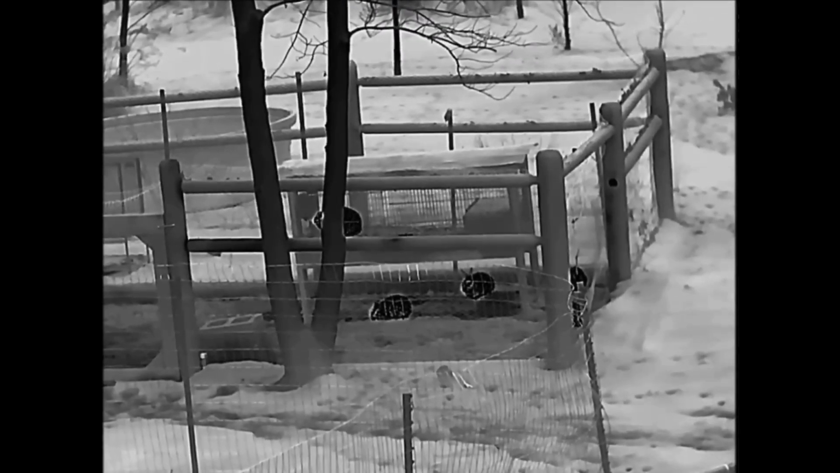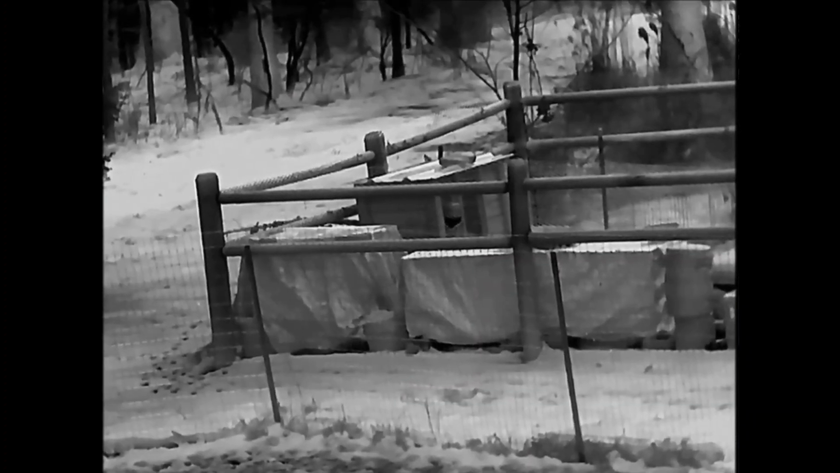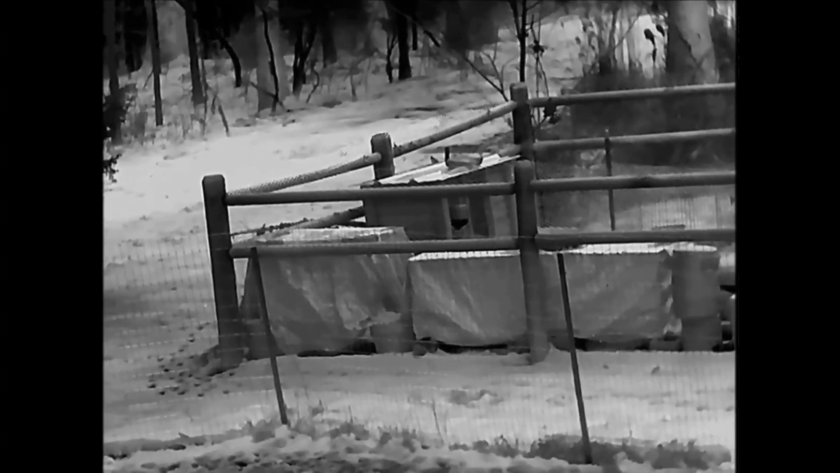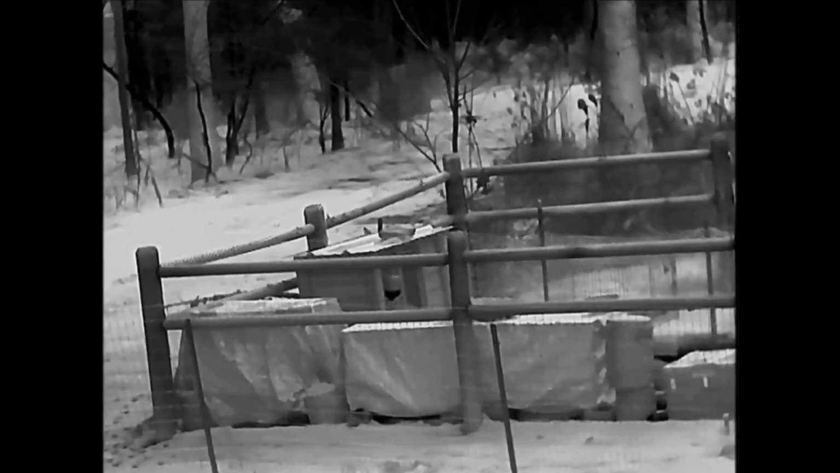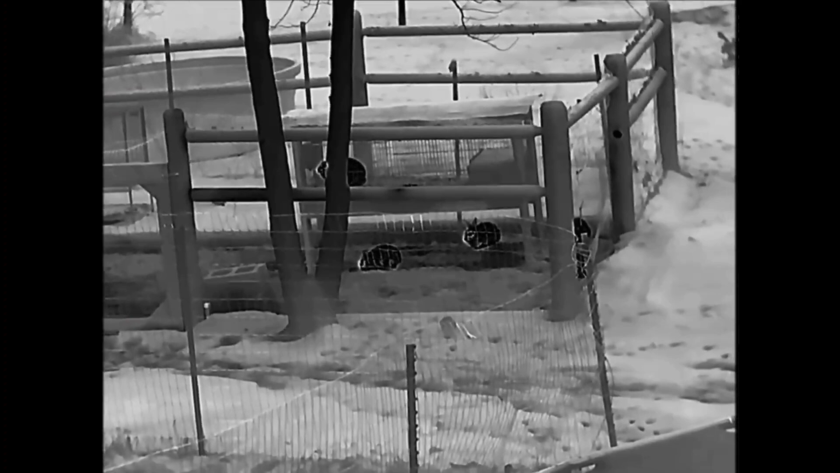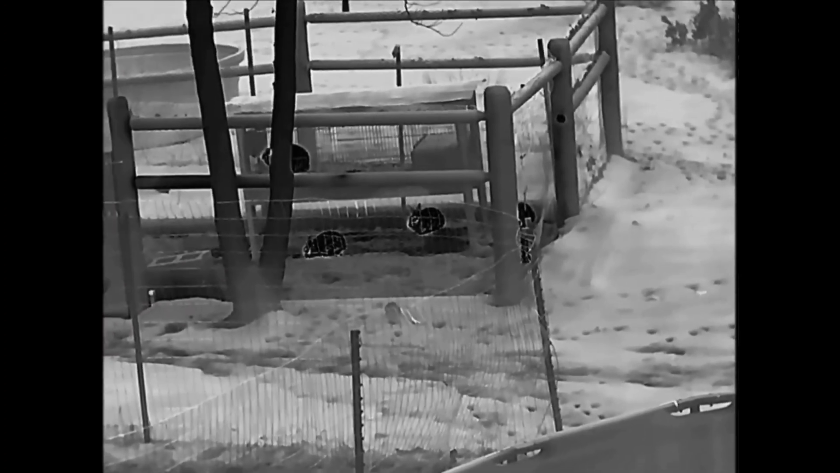All right, so the first thing you're going to notice in the video here is how clear this thing is. I'm actually very impressed. The 640 blows that 320, that 384 that I had before that I sent back, away. The image quality on this, the videos here just don't do it justice. They seem clear to me as I'm watching them as well, but it just seems crisper in the viewfinder where you're looking into the eyepiece itself.